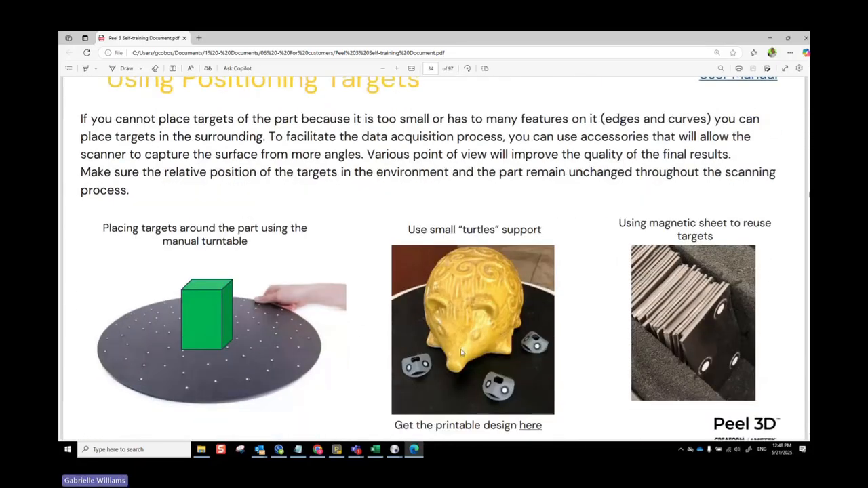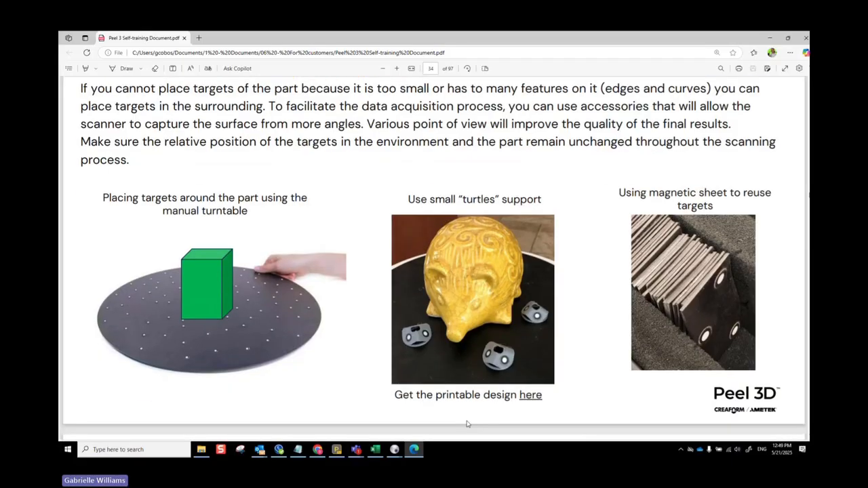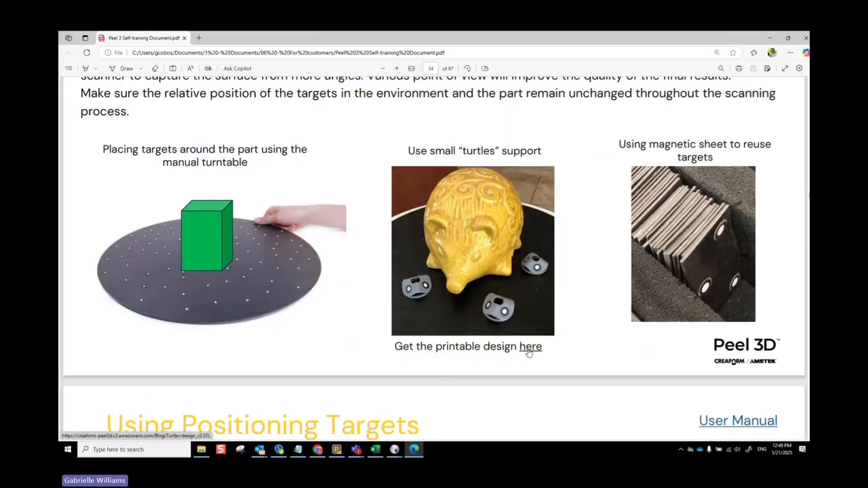If you are scanning smaller items, or items that you really shouldn't be putting targets on because you need to get that color or those details, you can do a little workaround by placing some stickers in the background. You can use the rotary table, which helps a lot too. And these little turtles, you can actually download from right here. You can click on this link, which you should all have in the PDF. If anybody doesn't have this PDF, please put it in the comments and I'll send it to you directly.